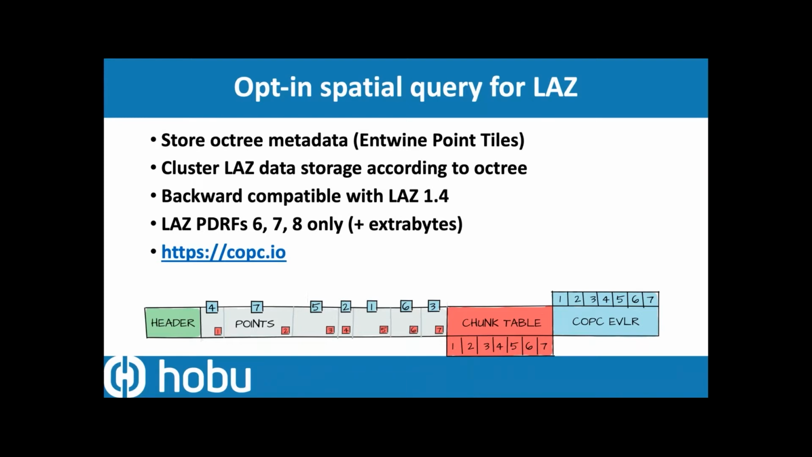It's backward compatible with LAZ 1.4, but it only supports a subset of the data record formats. The reason for that is to limit the aperture, or the window, of things that developers need to support here. LAZ 1.4 and formats 6, 7, and 8 is the sweet spot, certainly for LiDAR data. And it has an open specification at copc.io that you can go read and hopefully implement without too much trouble.